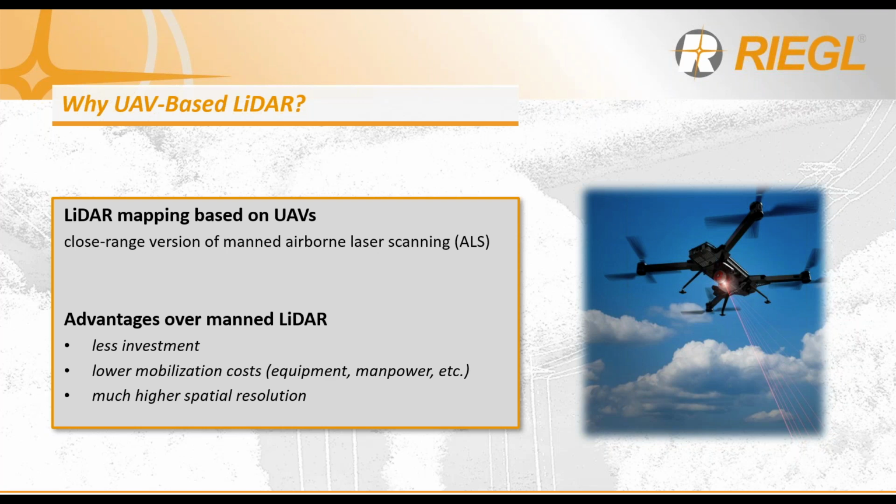In this smaller aerial package, UAV LiDAR offers a lower upfront investment cost and lower mobilization costs for your data acquisition and overall manpower compared to traditional manned LiDAR operations.